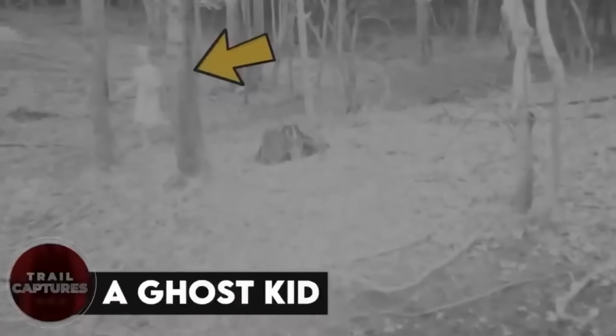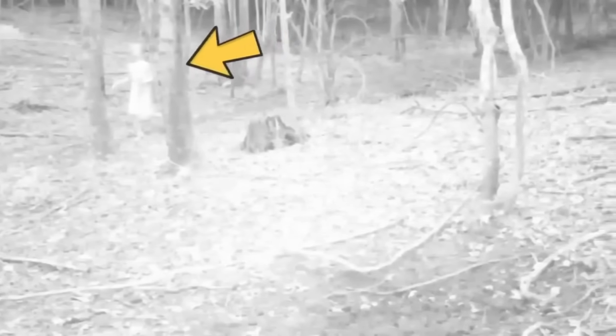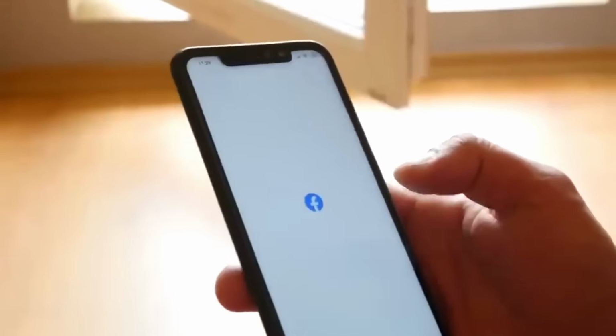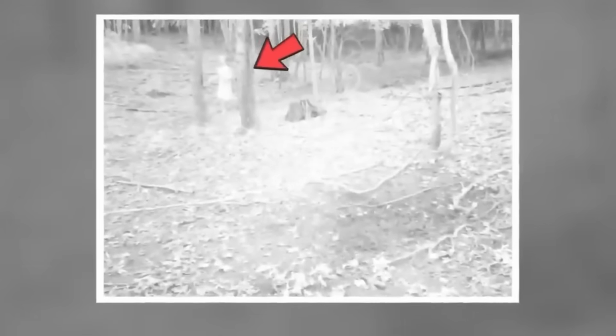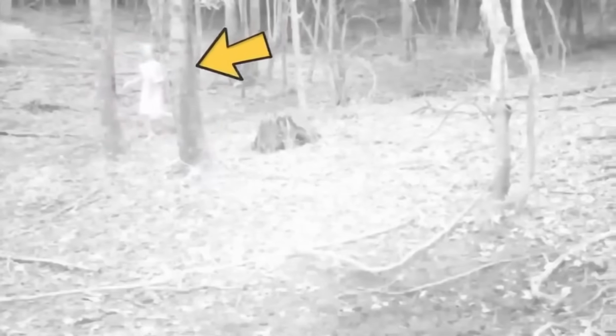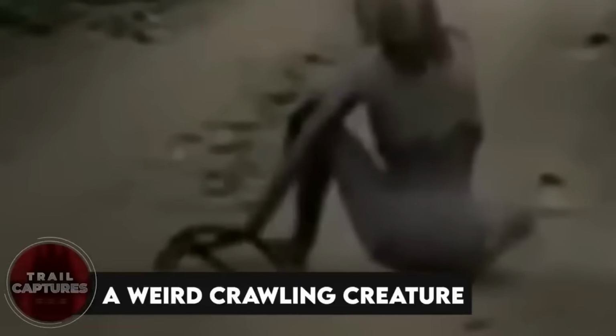A ghost kid. Look closely and you will find a kid walking around in the woods in this picture. When the man uploaded it on Facebook, he was asking others if anyone knew who the kid was, and surprisingly, no one did. The kid's presence and identity remained unknown forever, leaving everyone until today to wonder who it was and what happened there. A weird crawling creature.